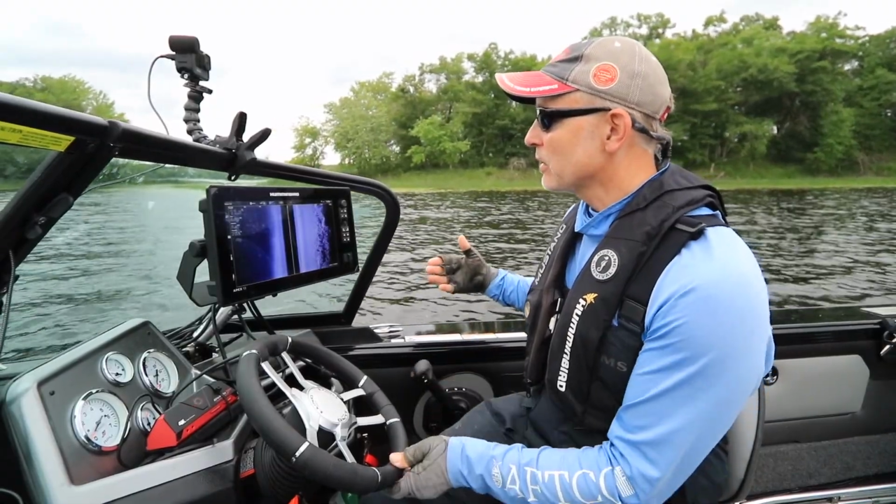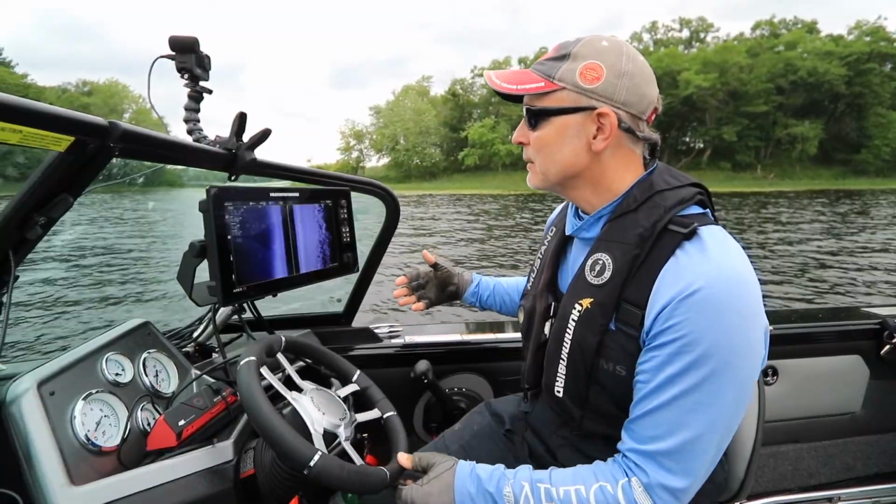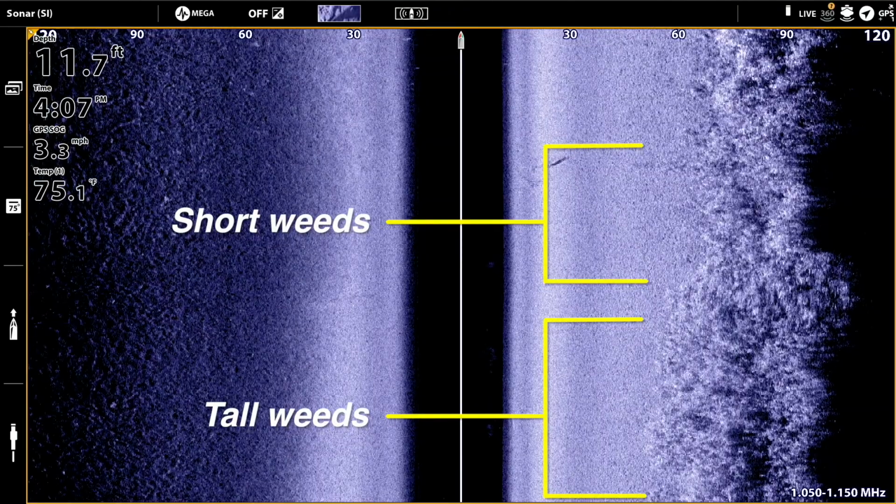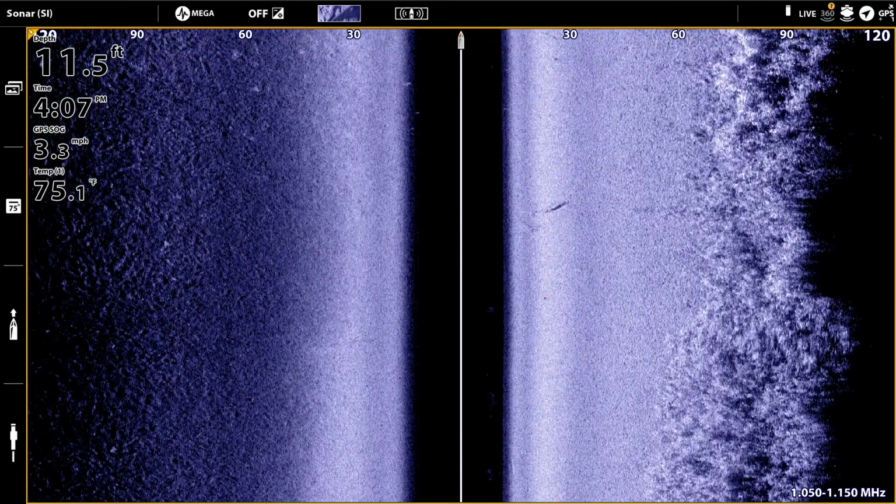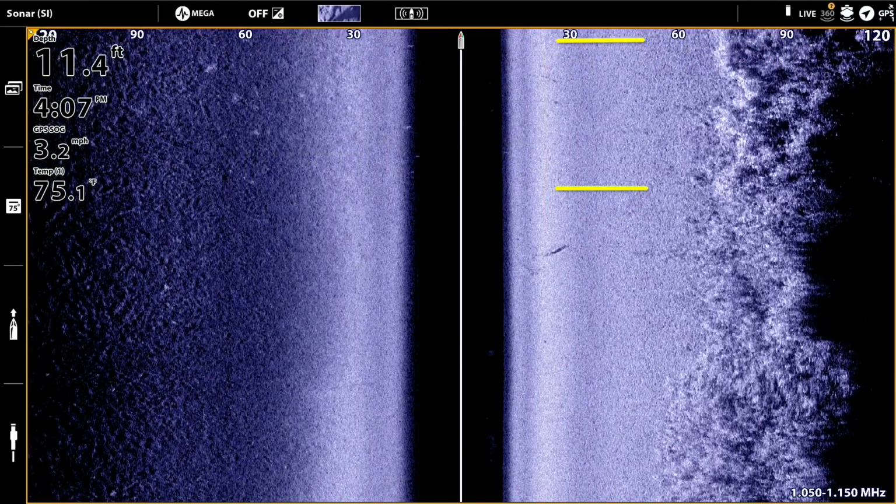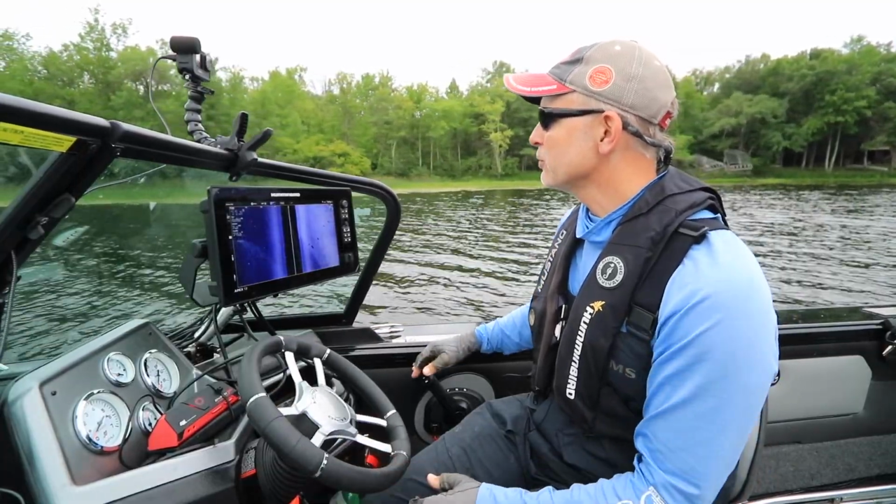Right, we see some areas of weeds that have a lot of that shadowing. We see other areas that have very little shadowing, and so those would be consistent with shorter growing weeds. And so we've got some variability here. We've got some short weeds, we've got some taller weeds as well. Here we see that sand continuing all the way up to the edge of the weeds.